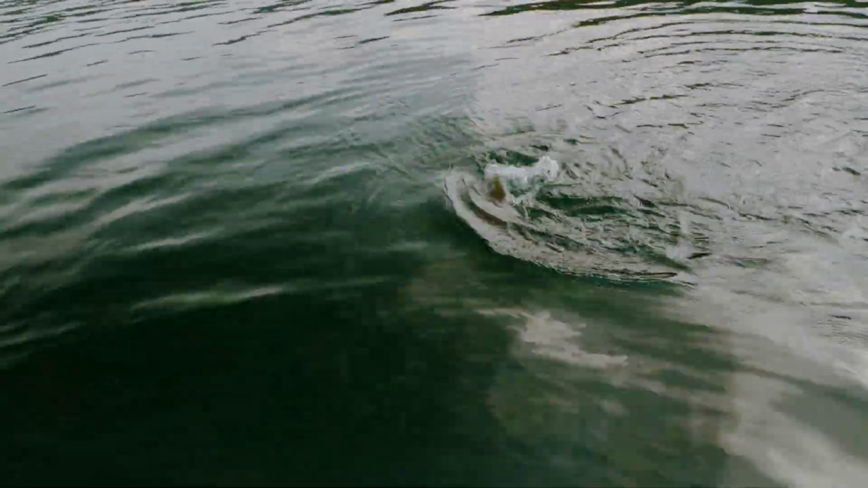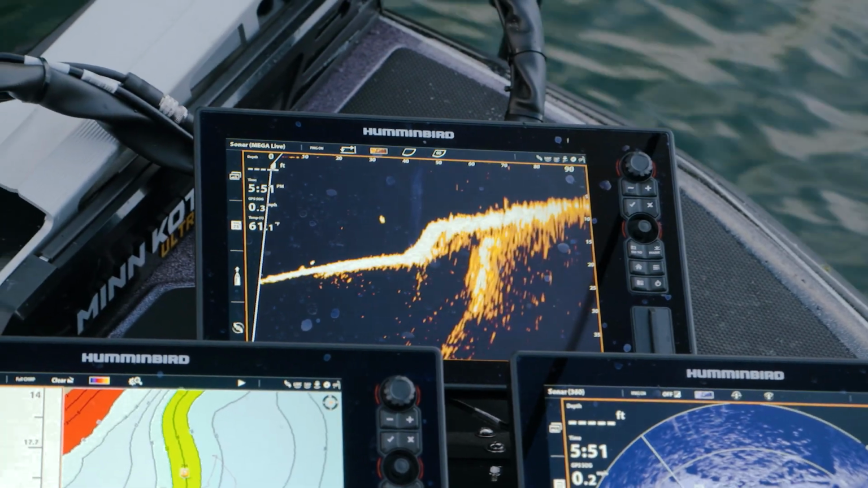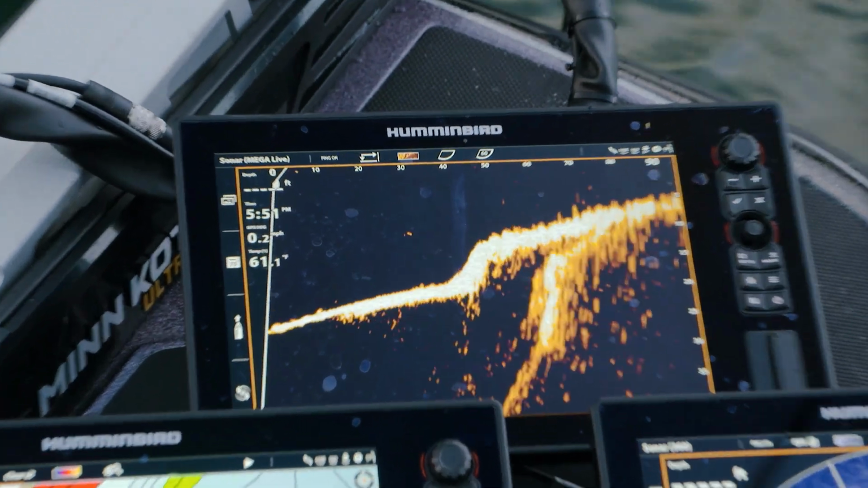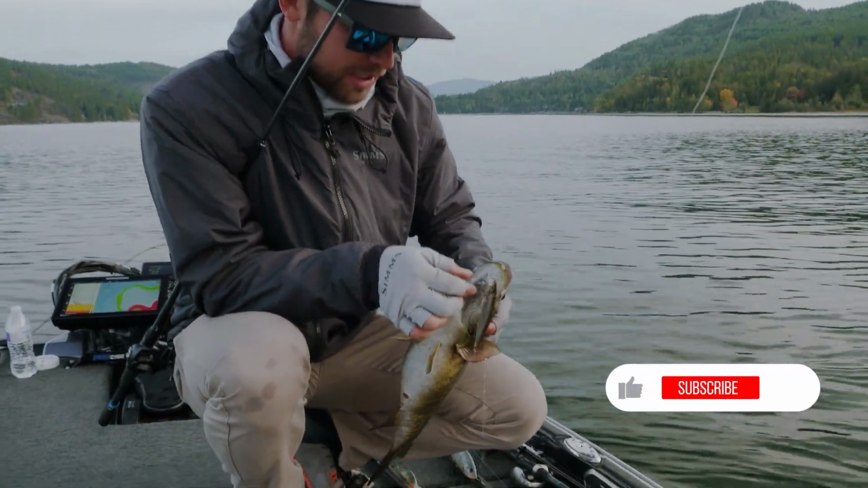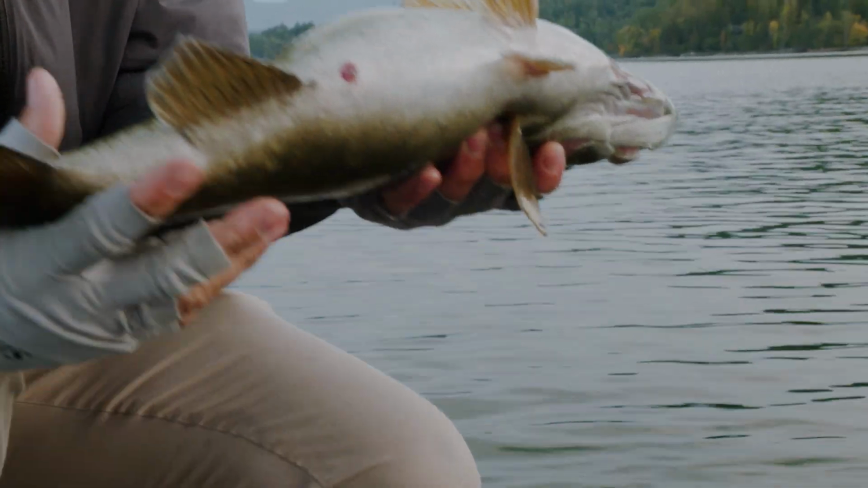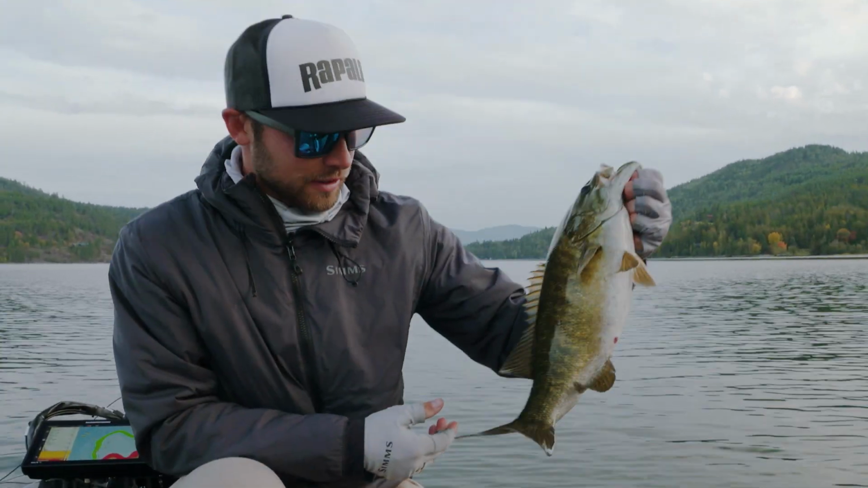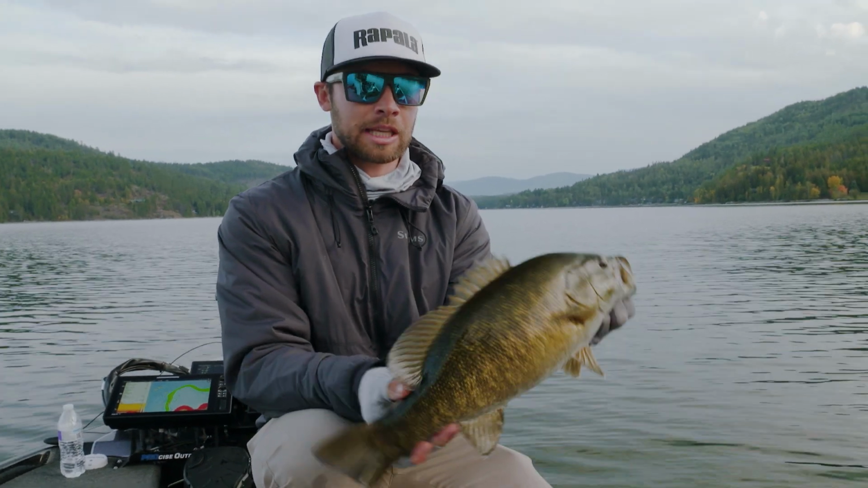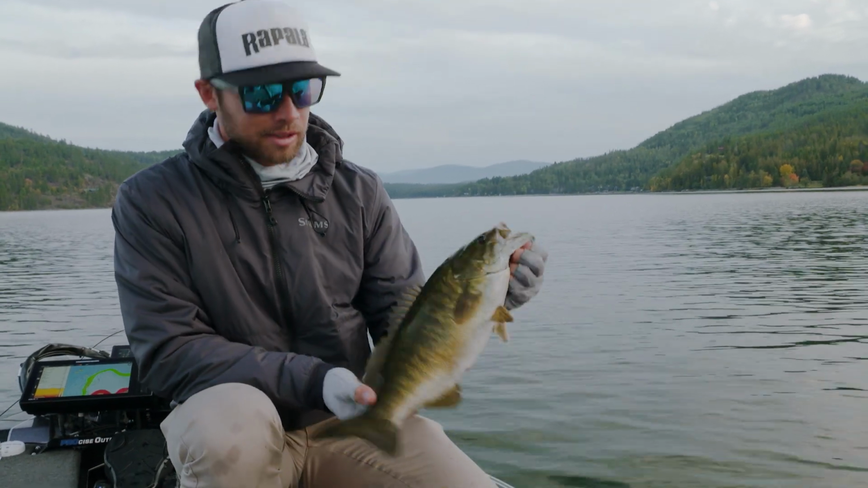We found this little underwater rock vein on the 360 and started scanning around. And with the live imaging technology, we're able to spot a couple groups of fish. Holy cow. Oh, that's dangerous. We're able to see them suspended right on that little ledge. And you're able to see your jerkbait on the live. And these fish have been kind of tough to catch, but you're able to keep it in that strike zone.